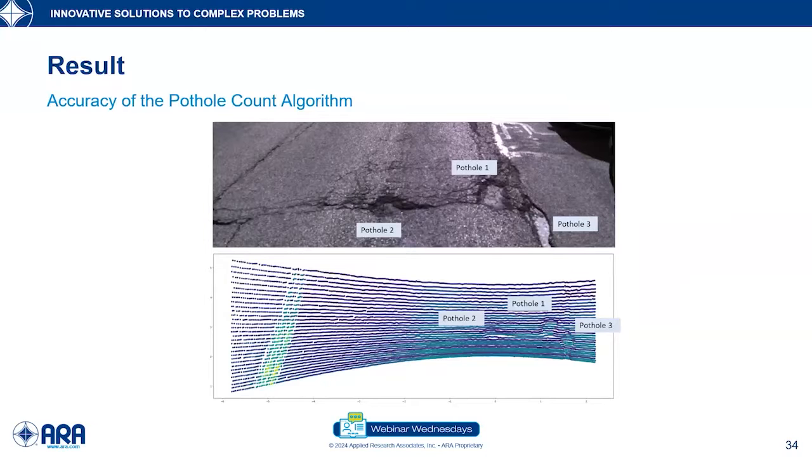Right. So the next step was to validate the accuracy of the pothole count algorithm that was developed as a part of this study. In this case, we chose a scan that has 3 potholes, and we tested the algorithm. Since there are 3 potholes, we would expect that our algorithm would also show 3 potholes, and we would also hope that the lengths, widths, and depths associated with each pothole are fairly correct.